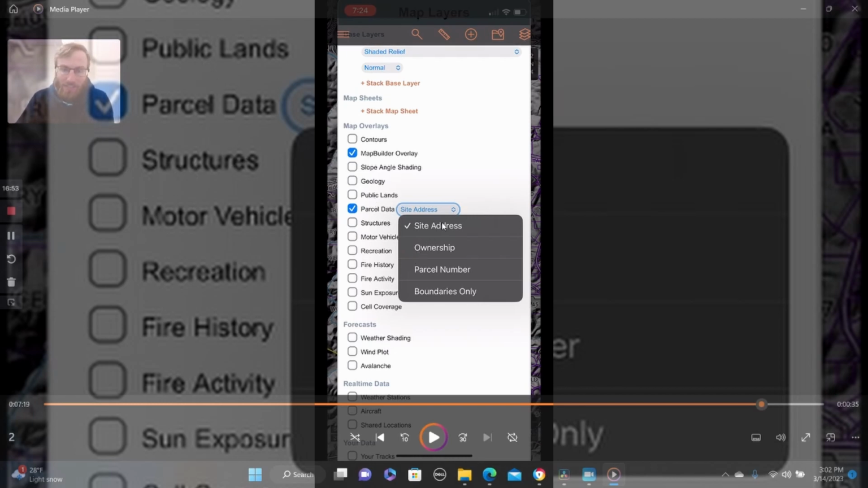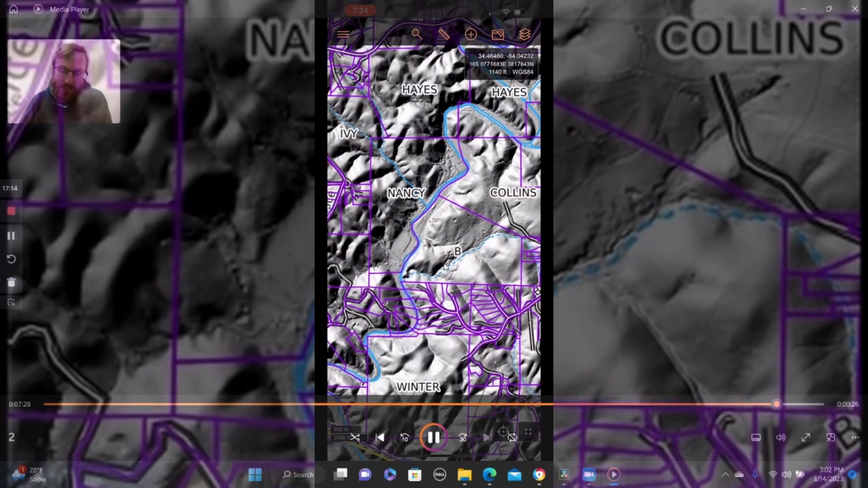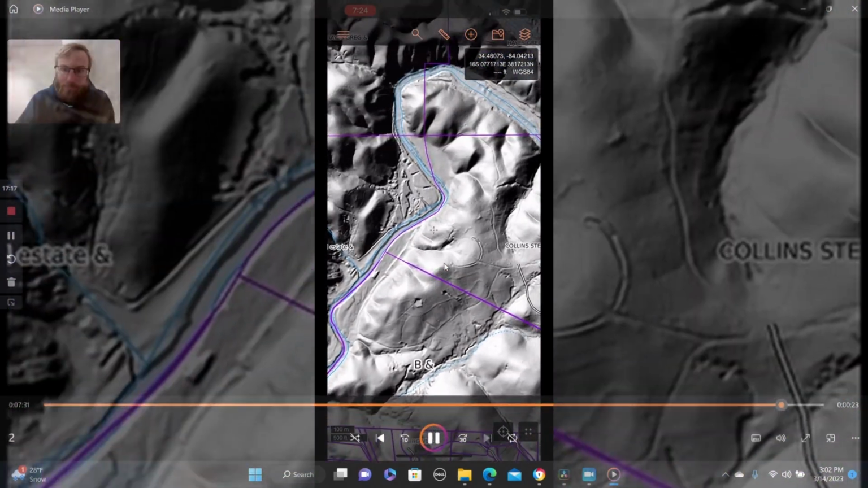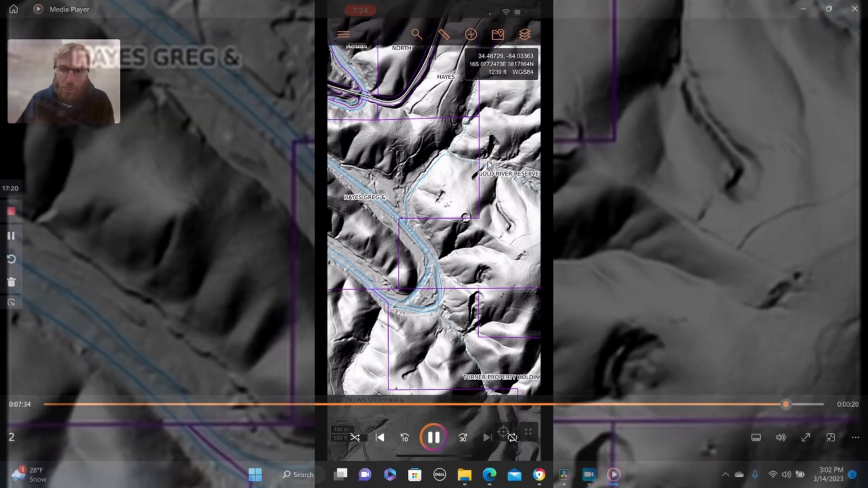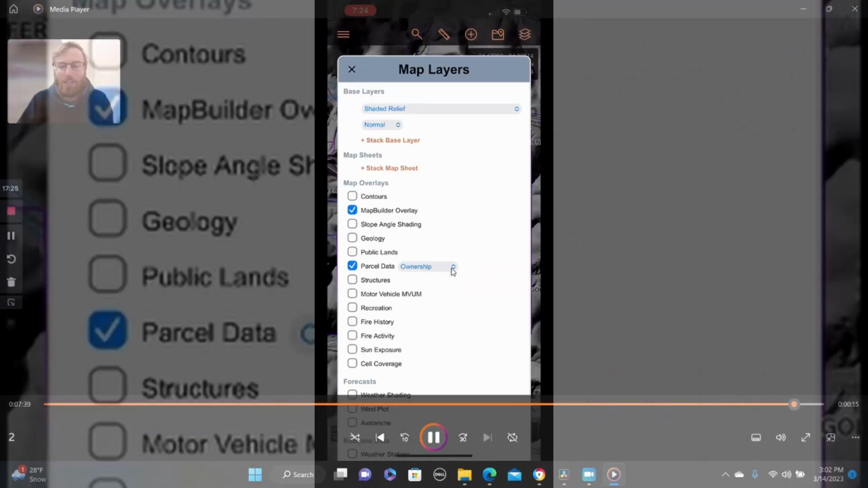But with parcel data, you're able to look at the site address, ownership, parcel number, or boundary only, and from this information you'll be able to go online and track down the actual owners. That will help you figure out where they live, to get in contact with them to ask for permission for various properties and access and everything. I just have it as ownership right now. Between parcel numbers and ownership is probably what you're going to need to find, and the county GIS websites have all that too. So that's how you're going to find the owners and where they live.